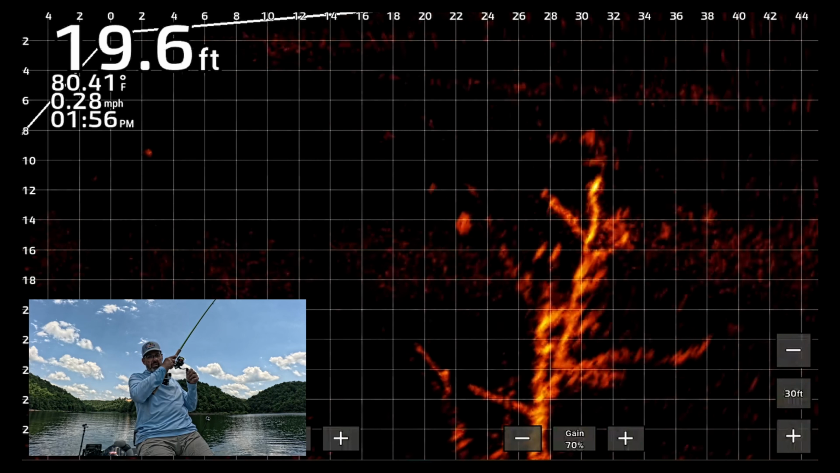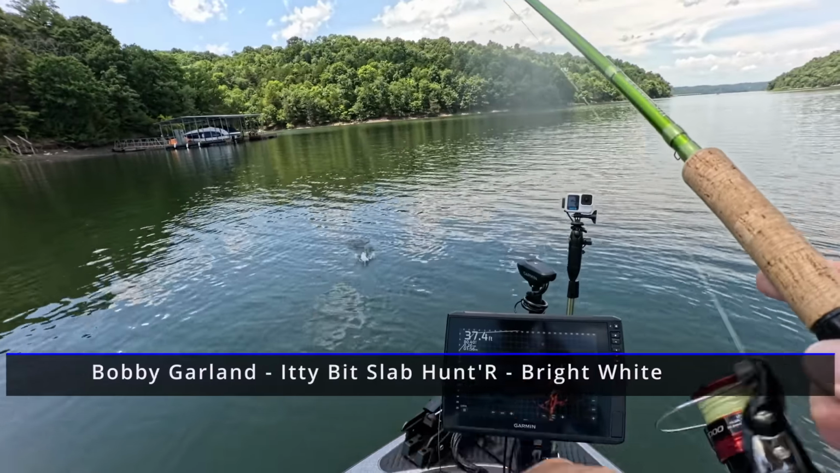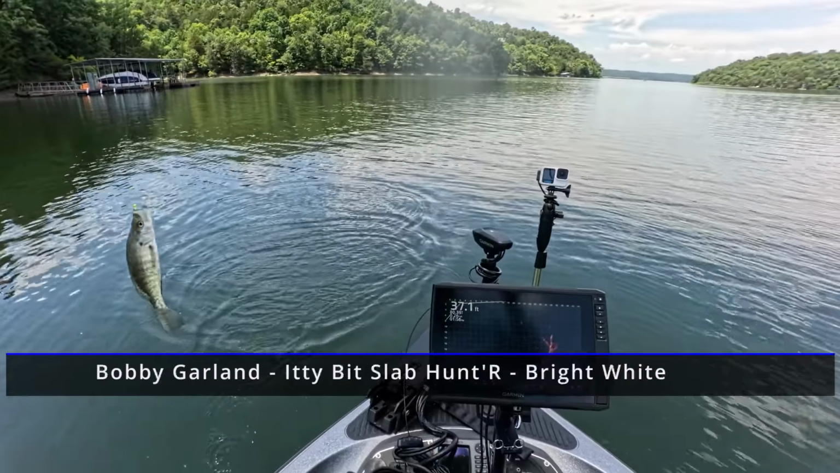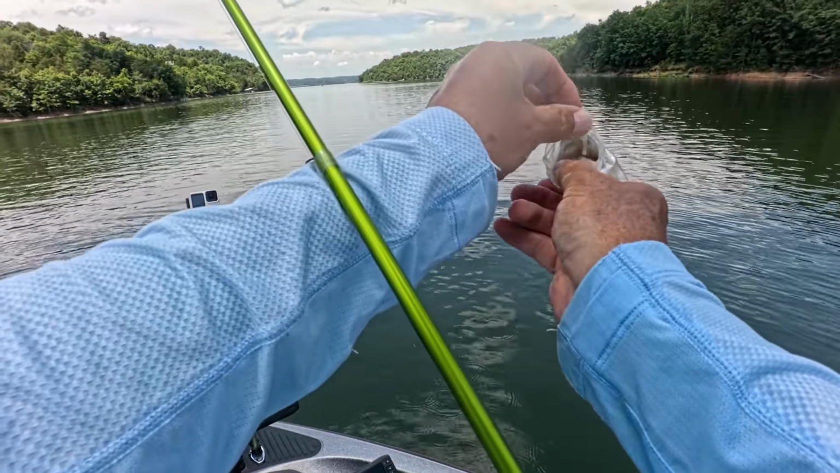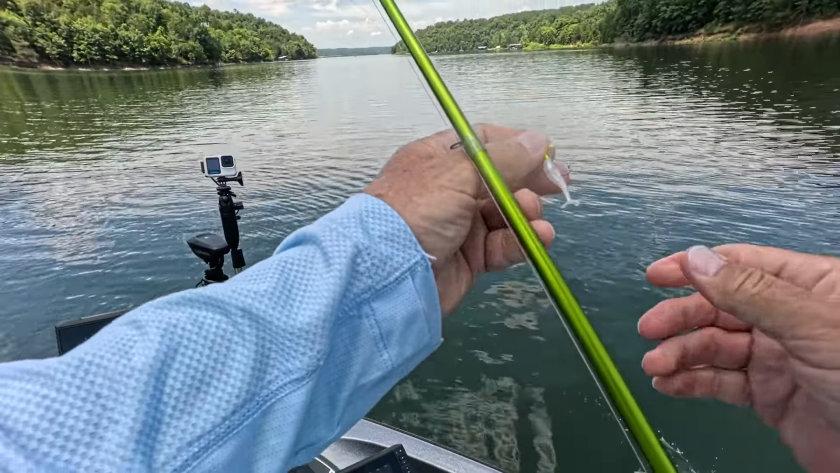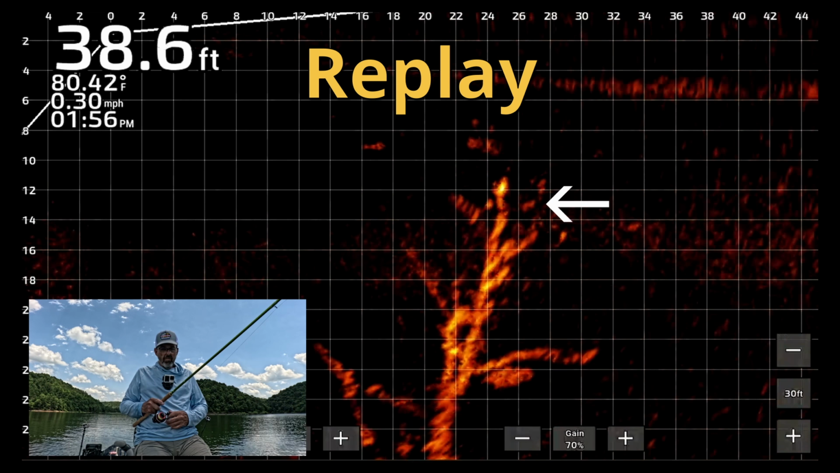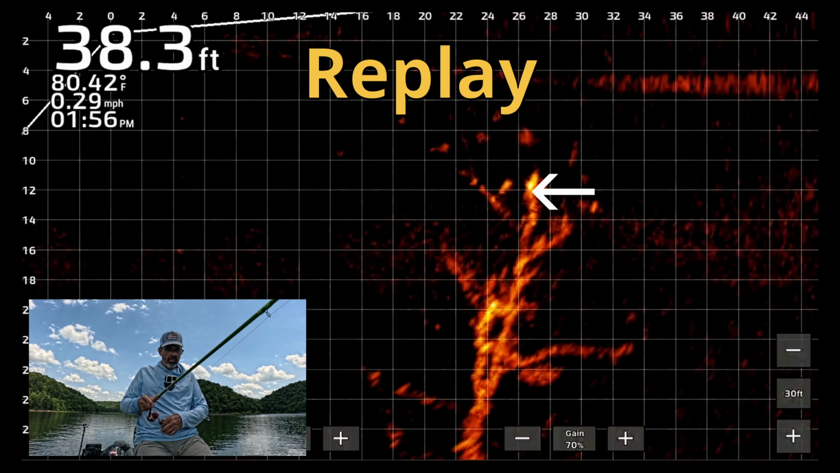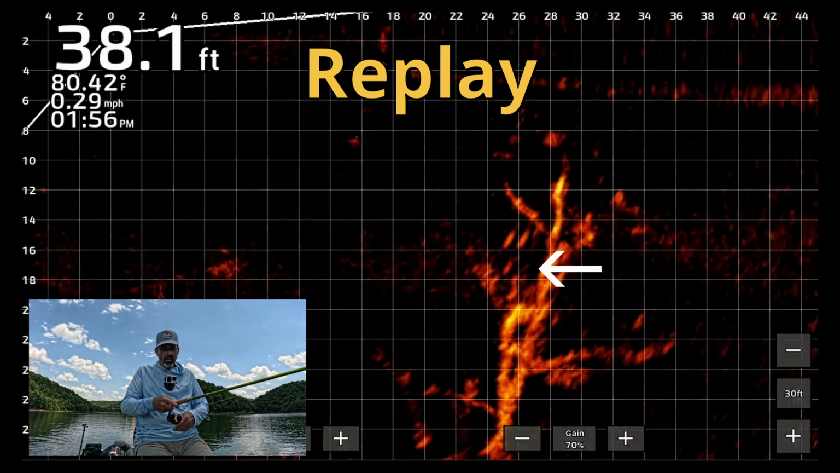Oh, that's a healthy one. Well, they're out here too. The crappie I caught had some other fish hanging around it, and they leave right after I hooked that crappie. I'm betting they were crappie too.